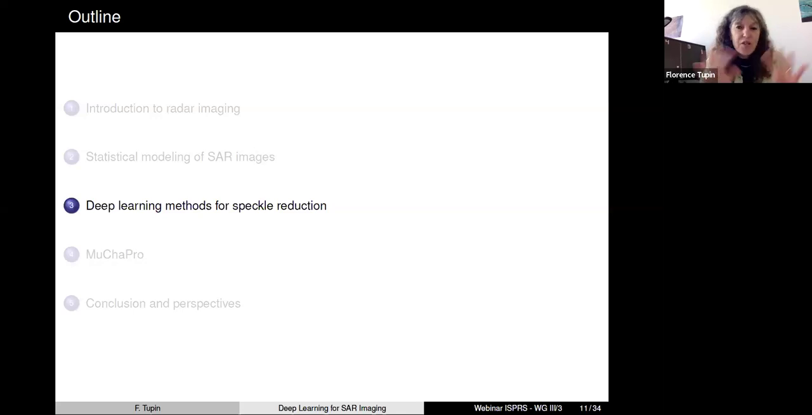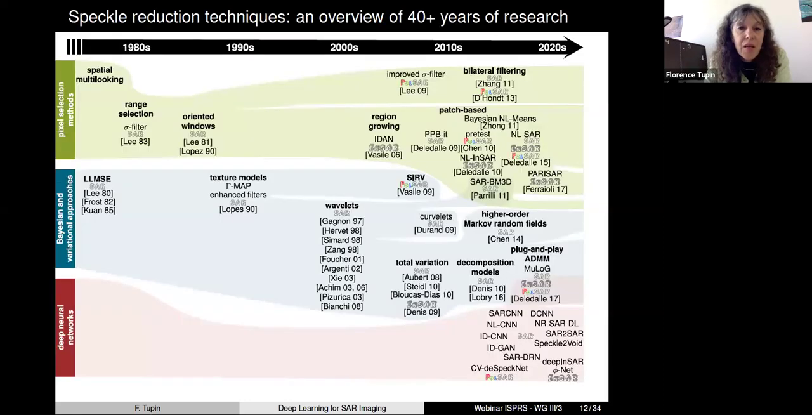Okay, so it was just the different expressions that we will need now. But now let's describe the deep learning strategies that we could use to try to reduce the speckle phenomenon.